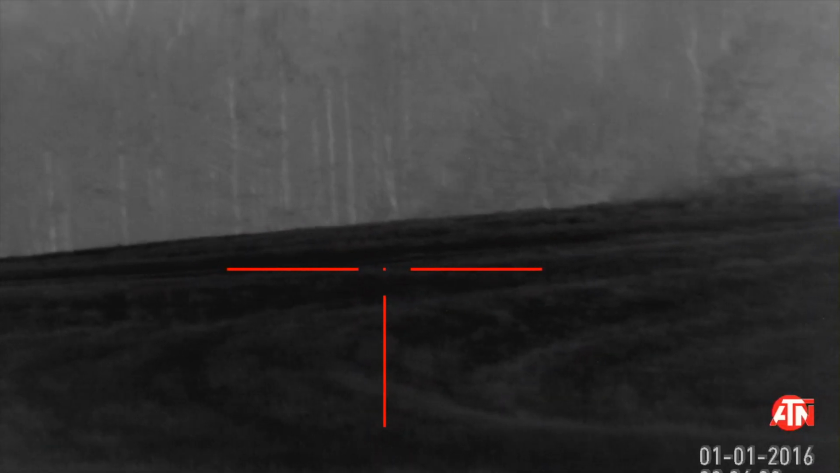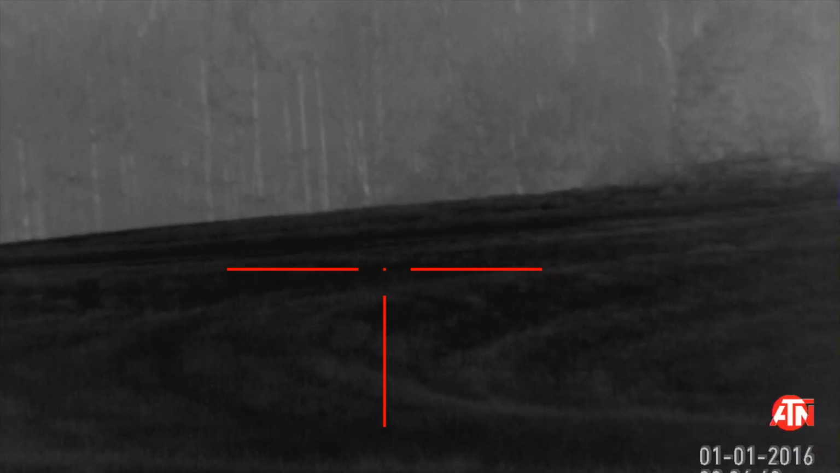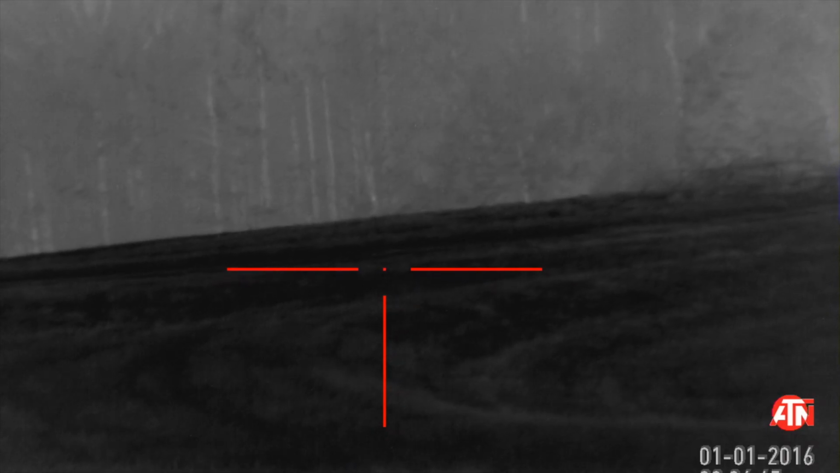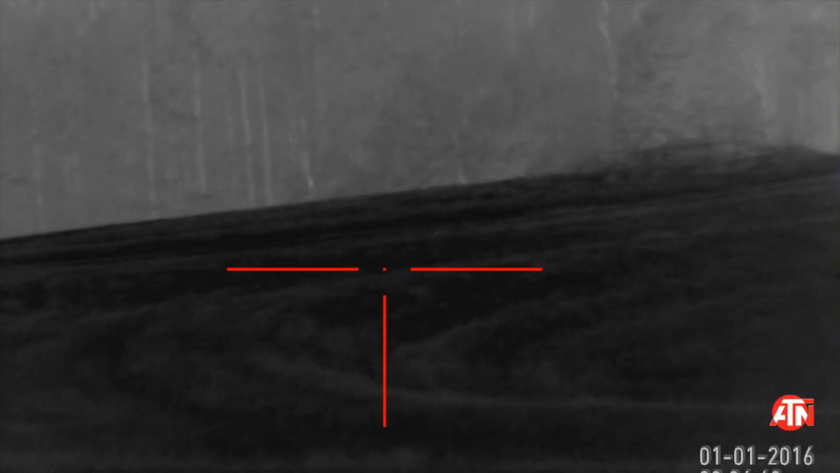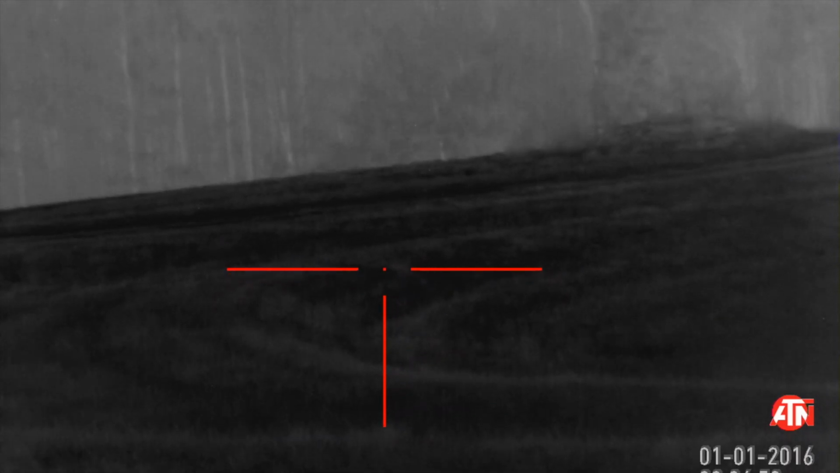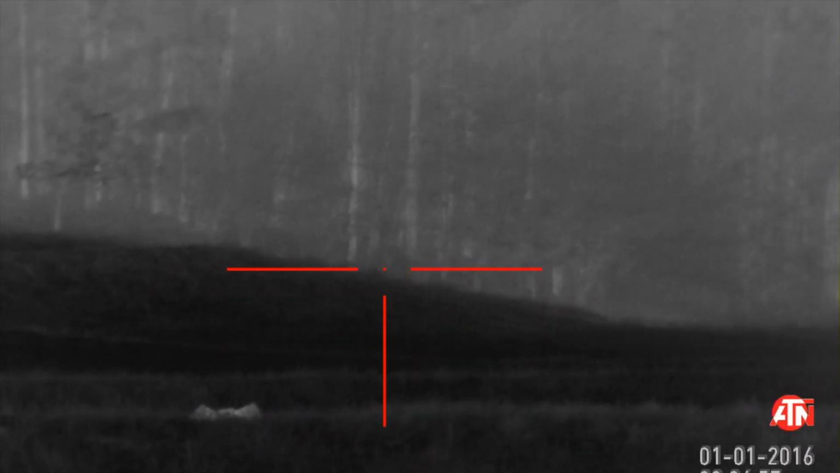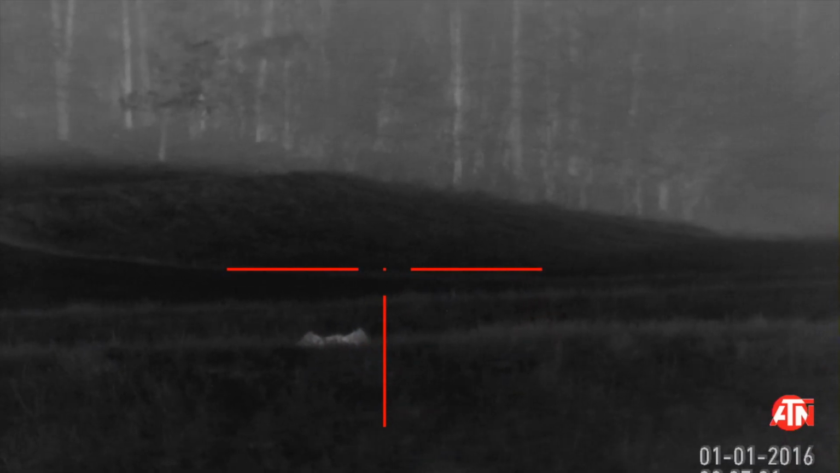Alright, guys, we are here and set up. It is a beautiful night for coyote hunting. It's dark, it's calm, and it's cold. Can't ask for any better conditions. We're in a really good spot. We know that there's coyotes here. We've had luck in this field before. Probably better luck than we have anywhere else on this particular farm. I've got the Fox Pro set up right there, probably only about 30 yards from us. Wind direction is perfect. Guffy's on the right side, I'm on the left.